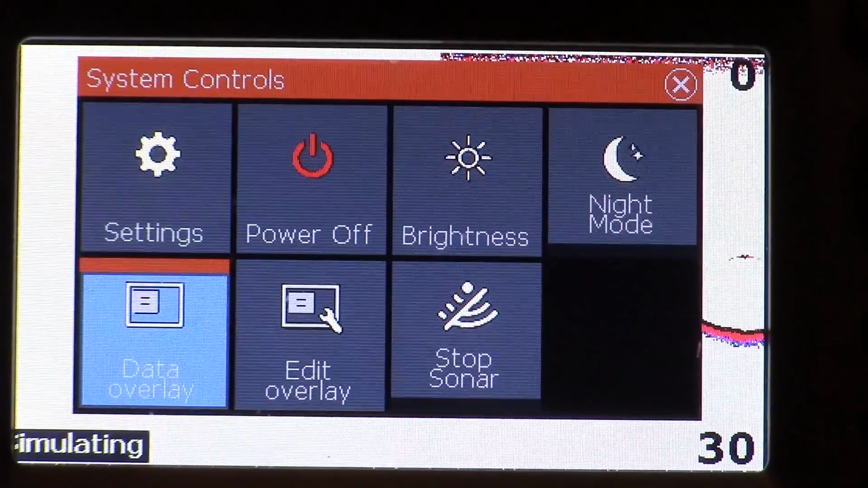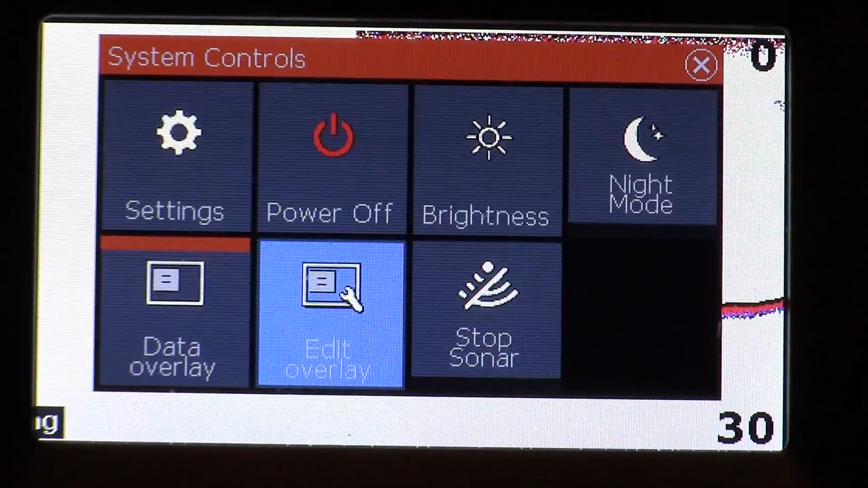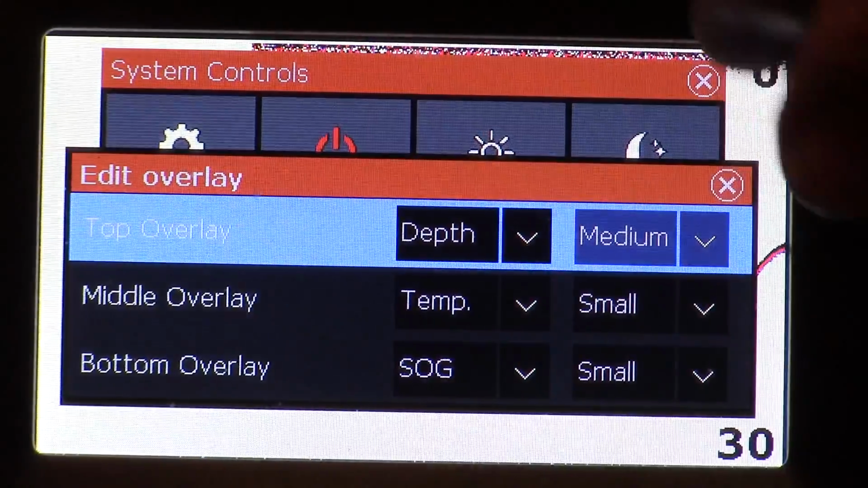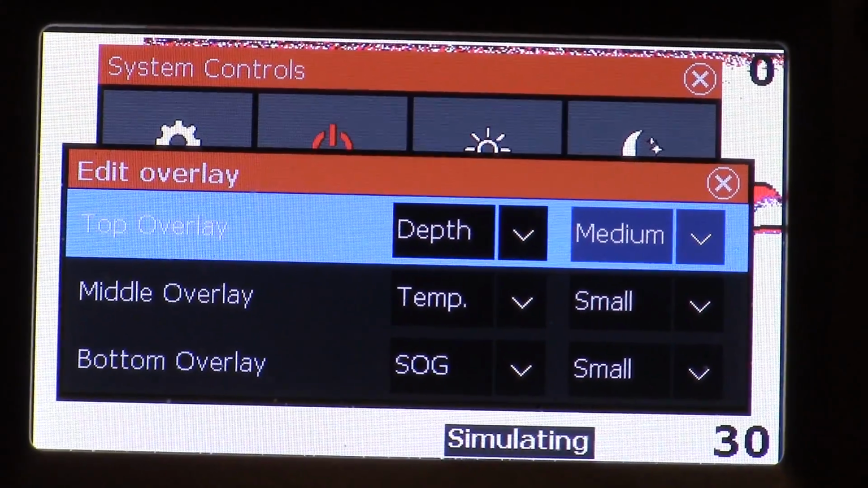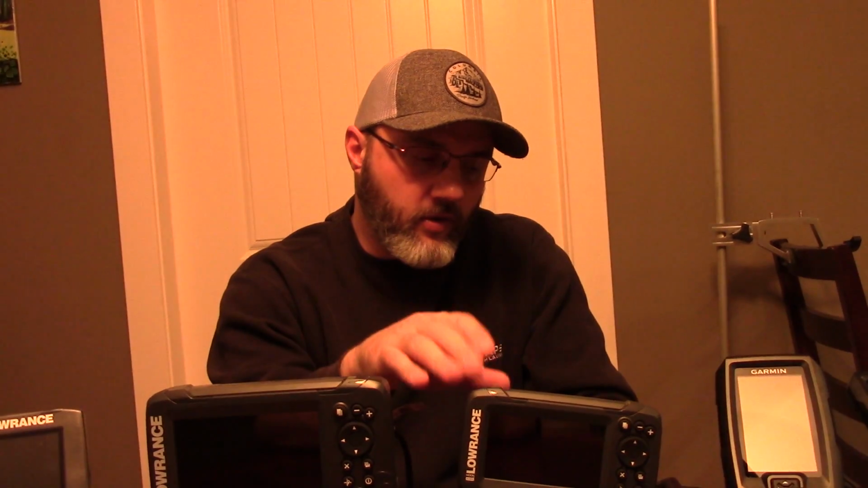Let me just double check here, edit the overlay. So you can change the units and the different numerical readouts they're showing you on the screen. So that's about all there is to it, folks. You cannot modify the screen and have split screen. There's no split screen on this, but there is a GPS, which is cool.